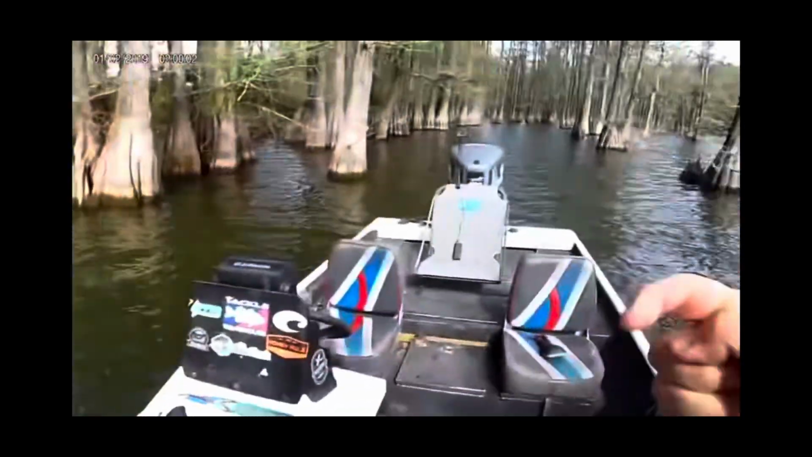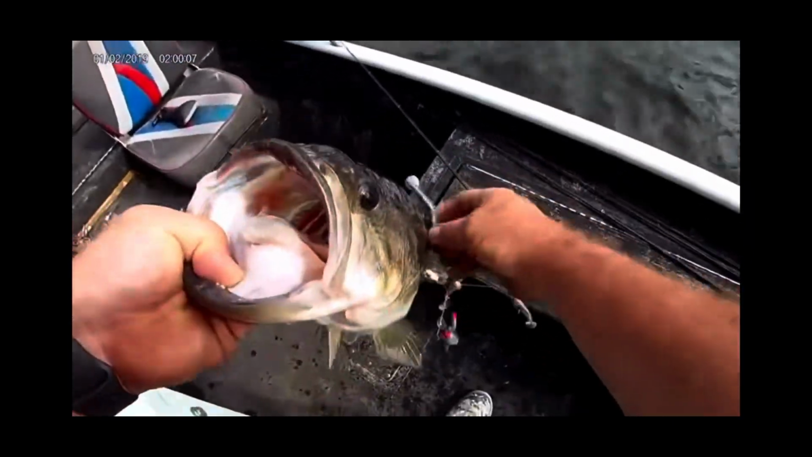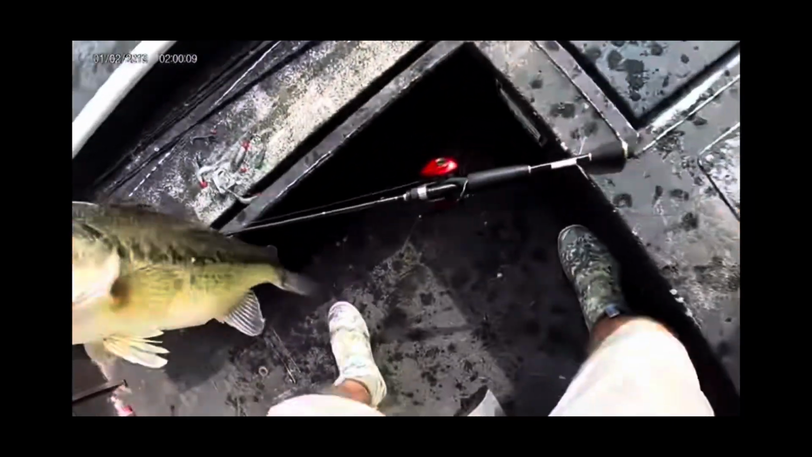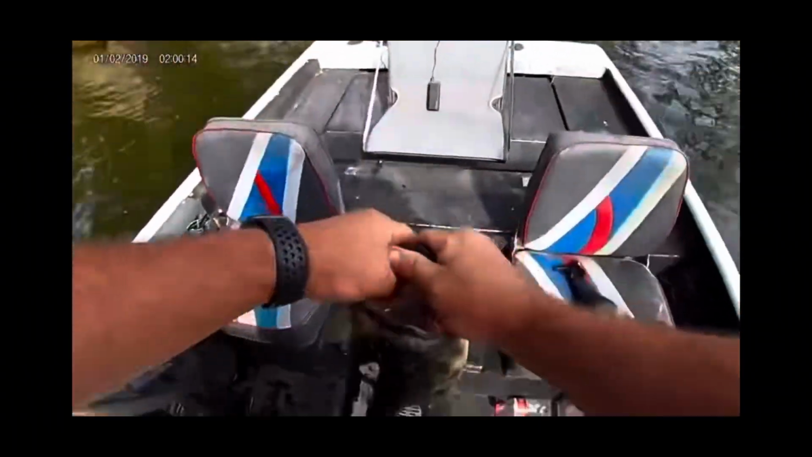I hope you can see that on the Livescope. I saw that big dude coming. Oh my gosh. I hope I don't let the bag out on this secret. What a secret.